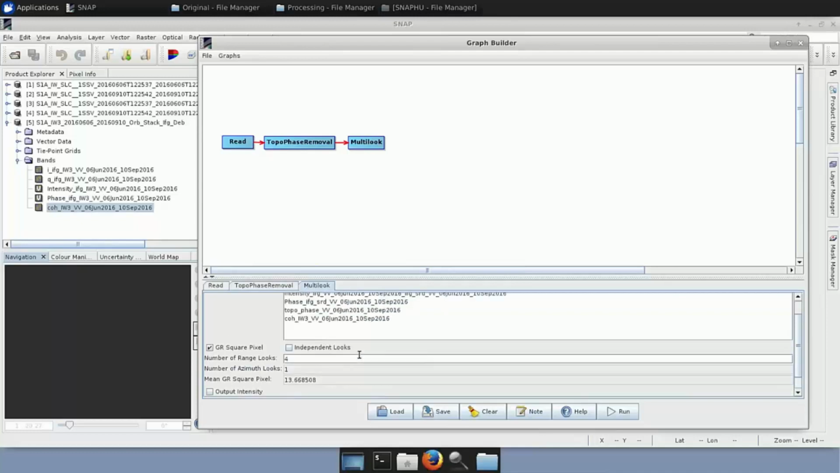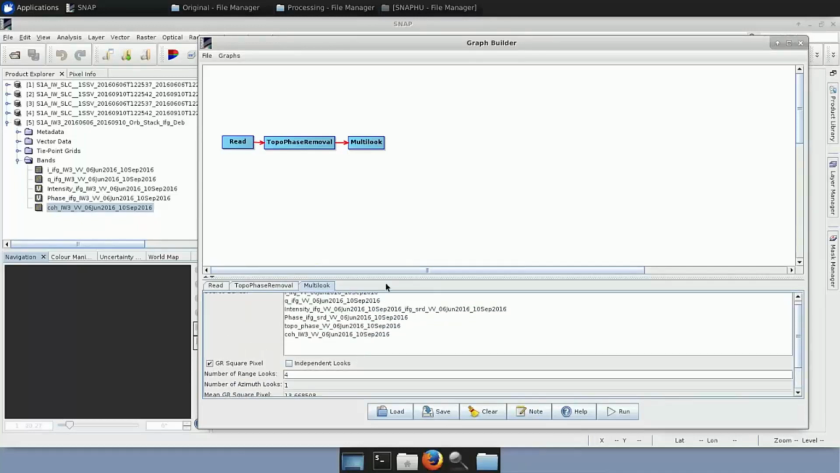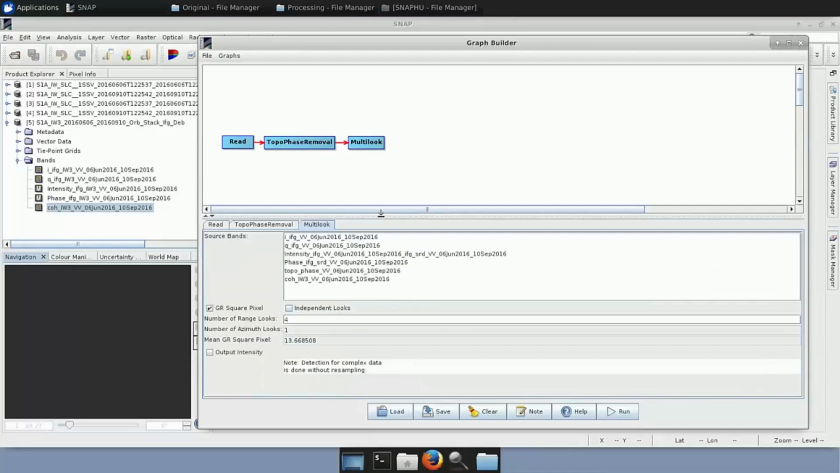And this is to obtain, as I said, square pixels. So here you can see these are the source bands. We need to have square pixels. Here you see these values. So here I go and I select 8. And we have the mean square pixel is around 27.